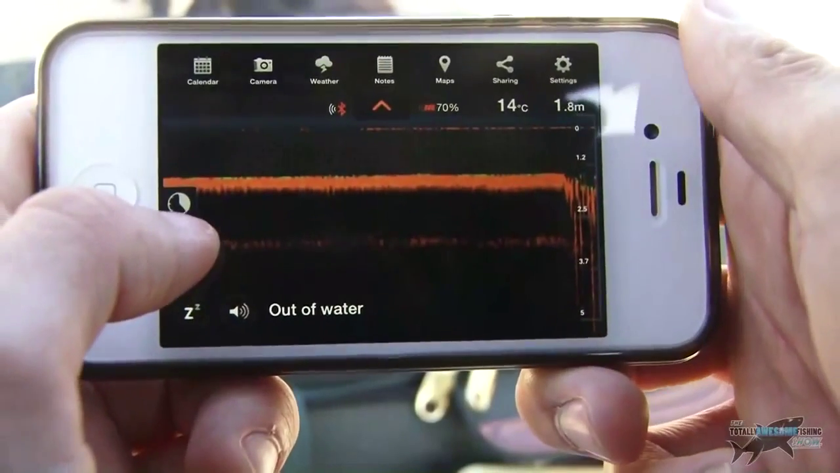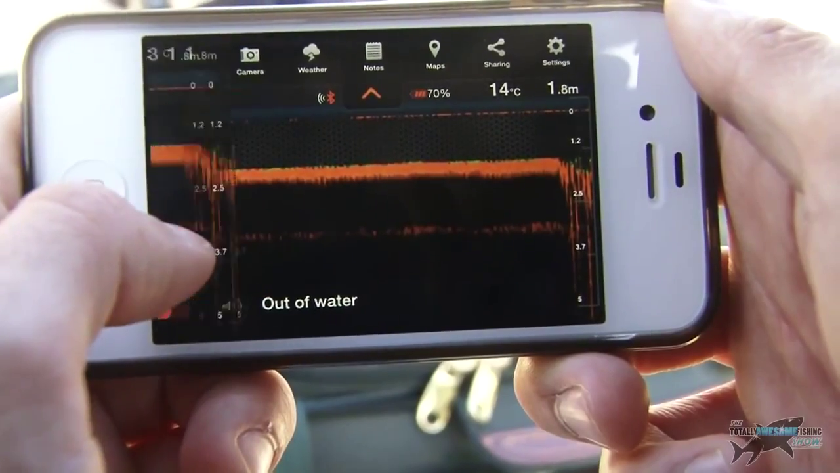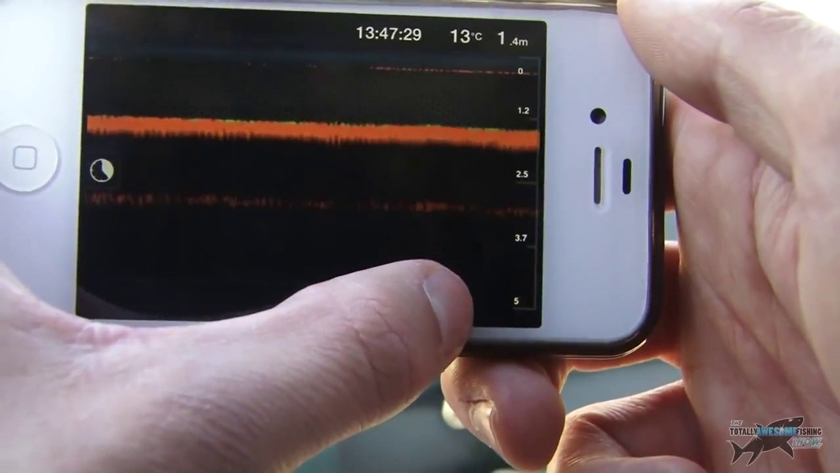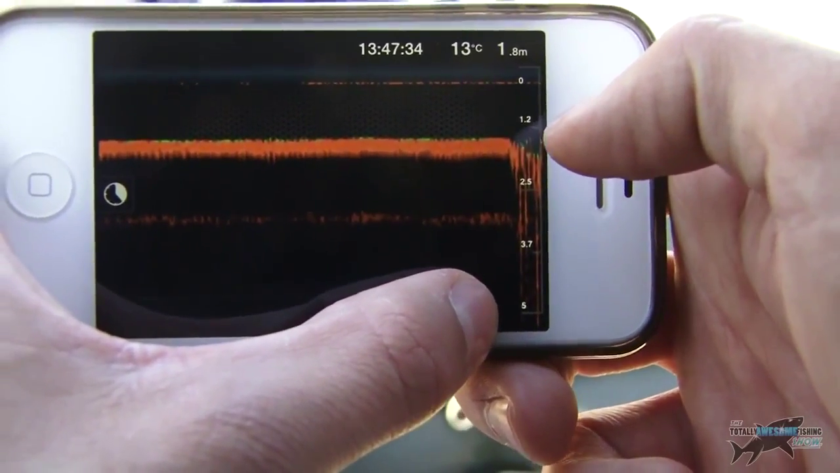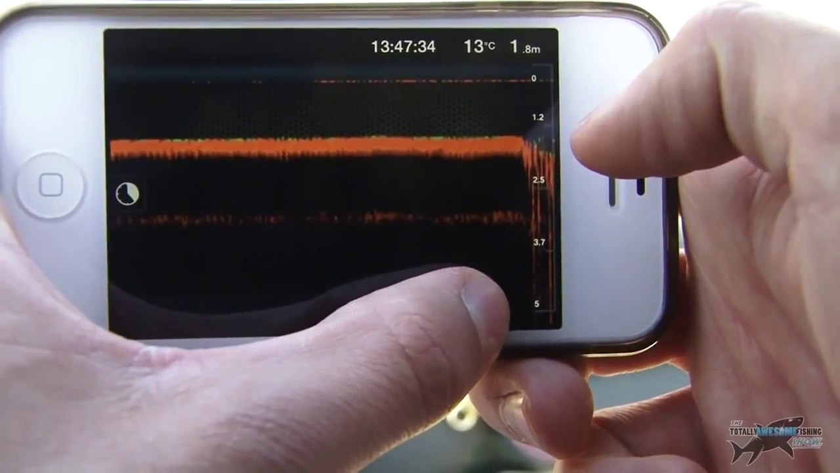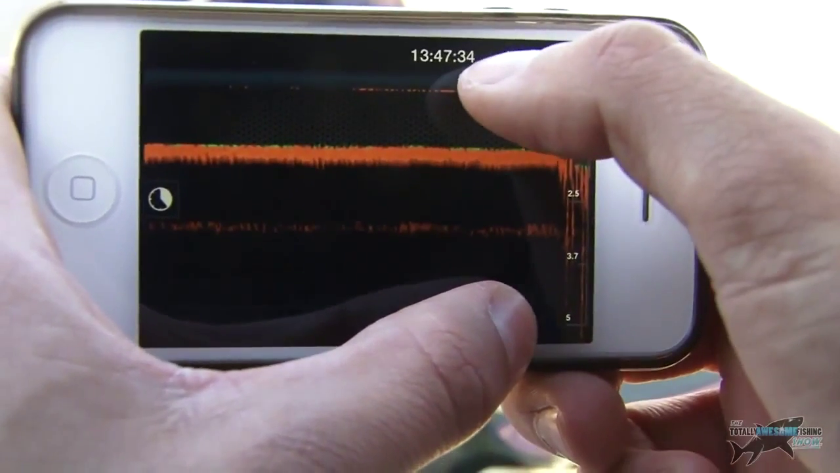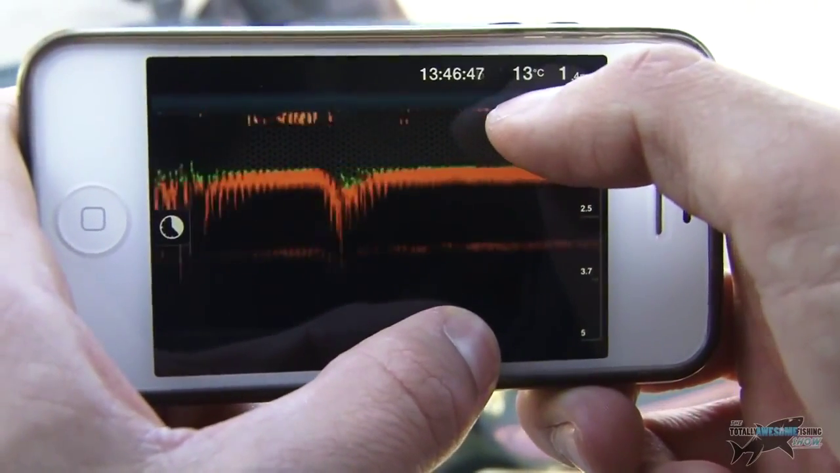The other great thing about this app is it's got a history button. I can push this button down here in the bottom left, and it gives me a little slider bar which gives me all the history for the last... I've set it to 10 minutes. I think you can go a maximum of 15 minutes of your last pre-recorded history. So I've got the depth there at 1.8, and it even gives you the time of when exactly that recording was. So I'm going back here now.